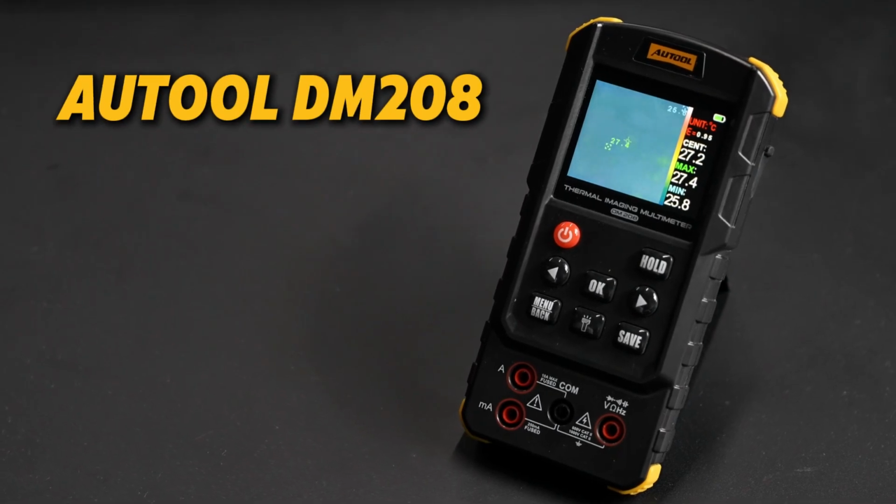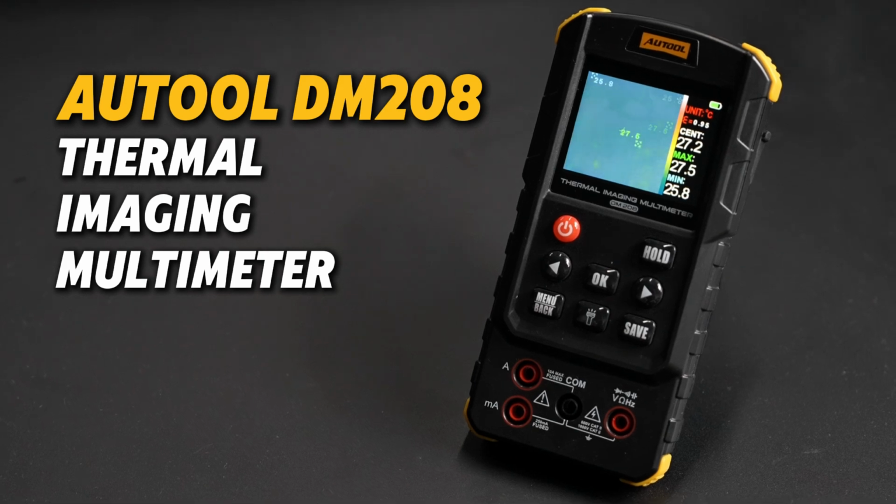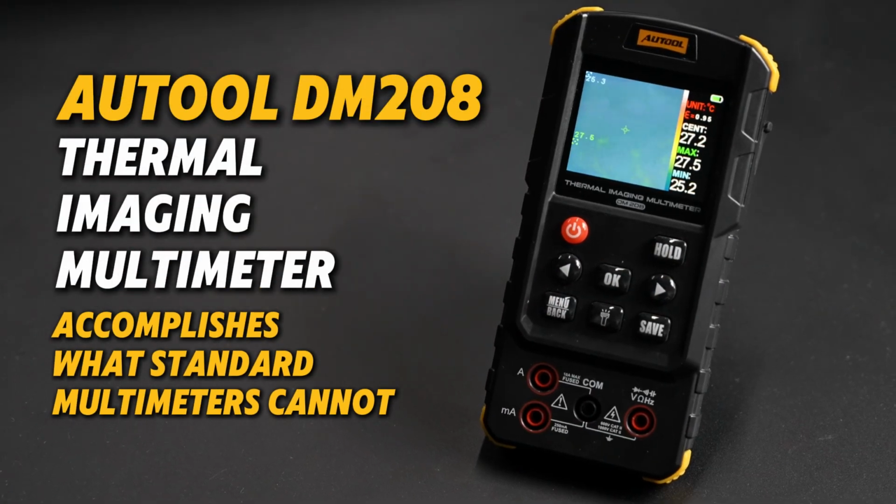The AUTOOL DM208 thermal imaging multimeter accomplishes what standard multimeters cannot.